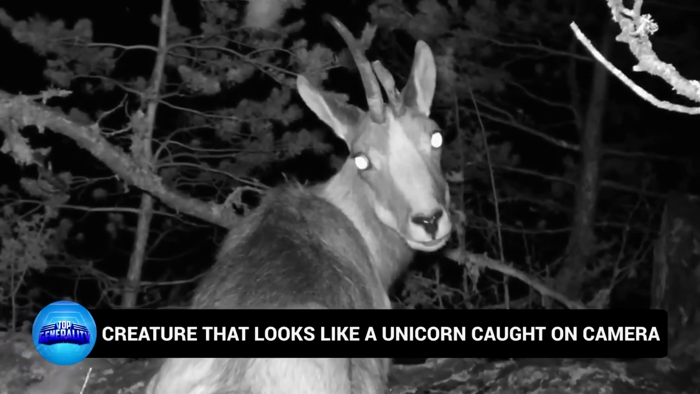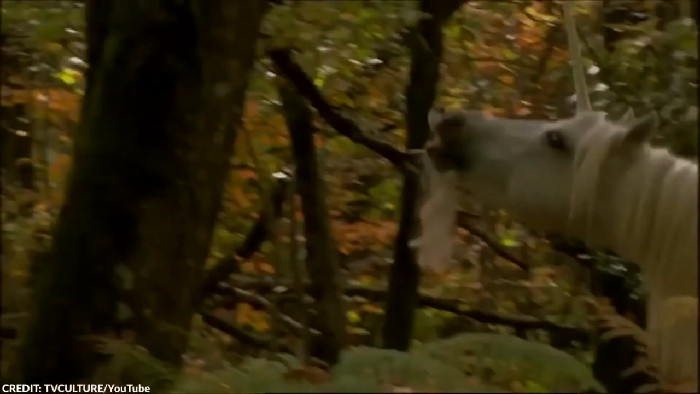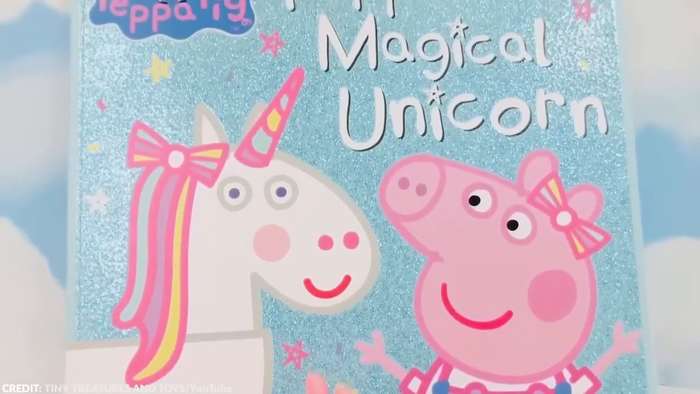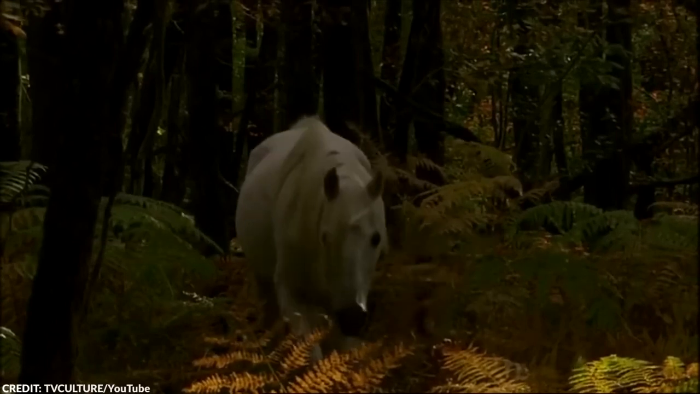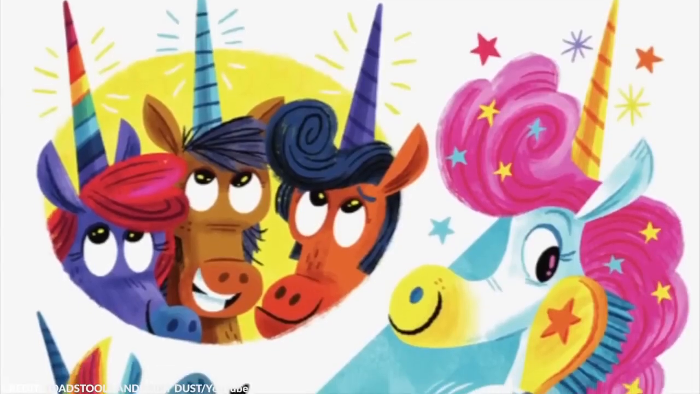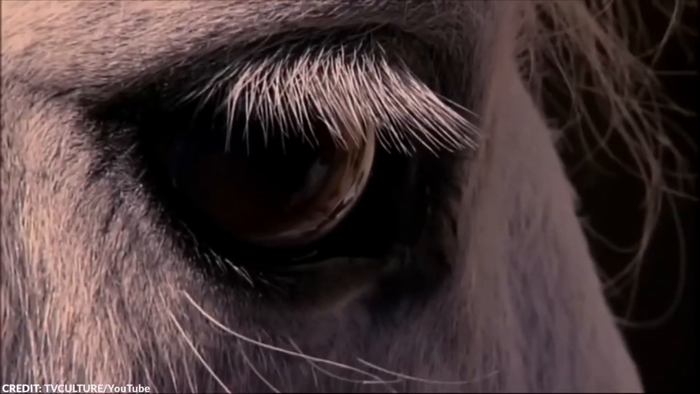Number 11. Creature that looks like a unicorn caught on camera. A unicorn is a famous mythical creature that's often attributed to magic. They mostly appear in children's books and cartoons as a horse-like creature with a single horn on its head. Its mane is also sometimes depicted as colorful to make it more appealing to the eye. Nobody can really prove whether unicorns exist or not, but many cultures around the world have folklore surrounding this creature.